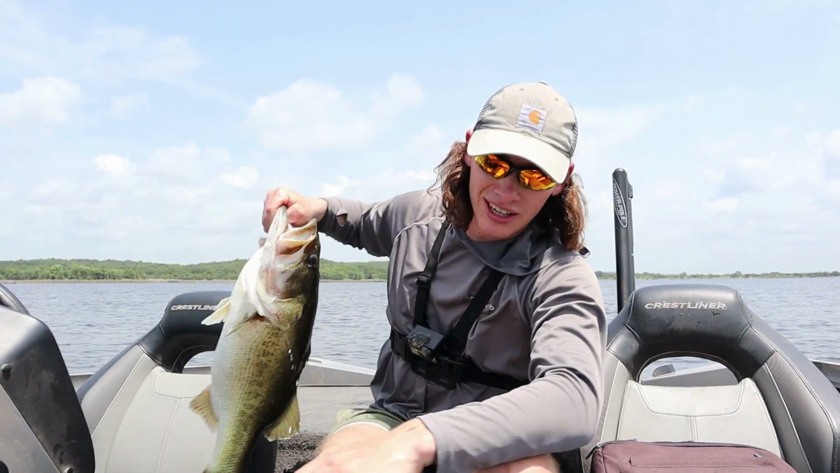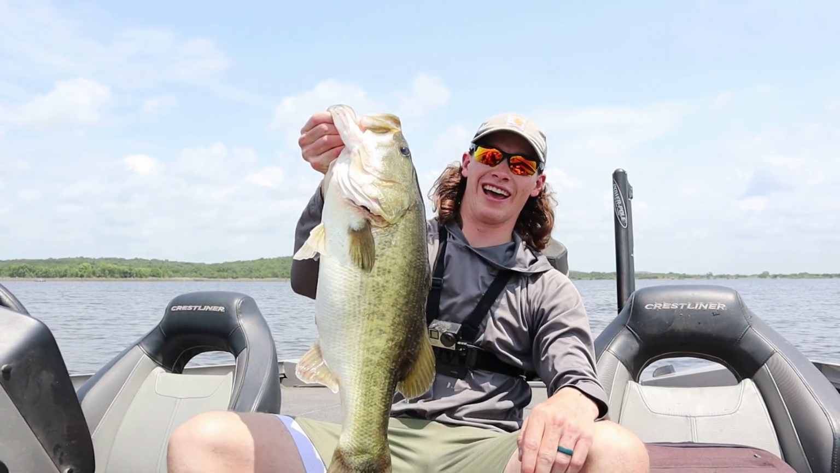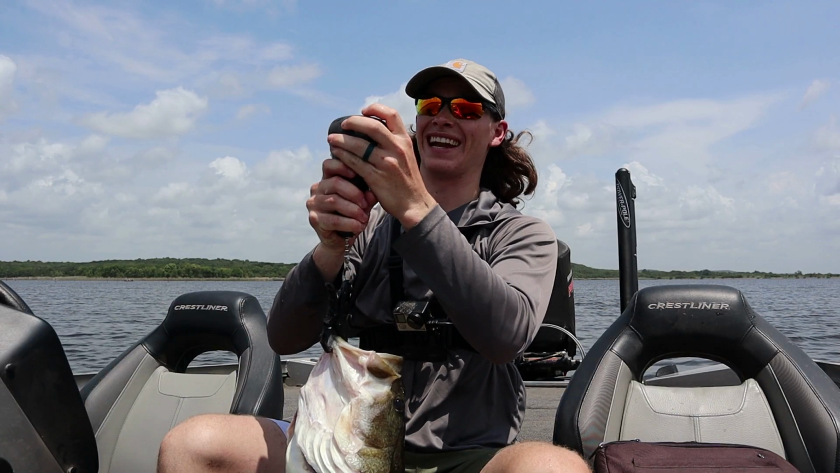I mean, 3 weeks ago I caught one that was just over 9 on it. Just a straight up freaking giant right there. That fish came in at 9.03. Had a over 30 pound bag for 5 fish. I mean, they eat this bait, but you have to find the right fish that are willing to commit to it.